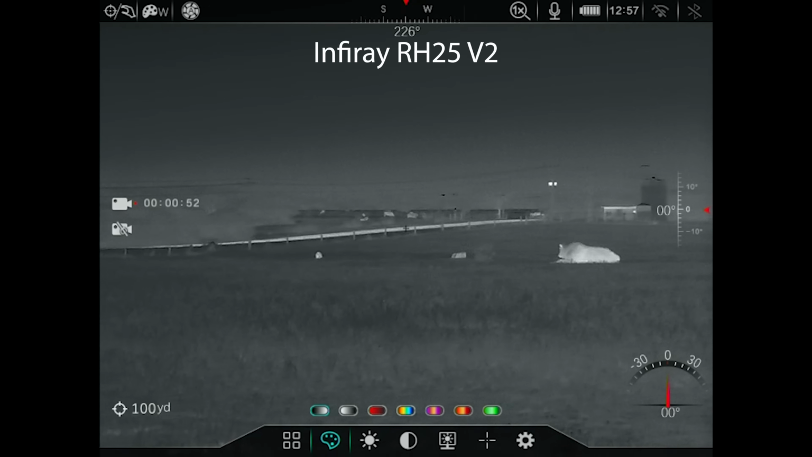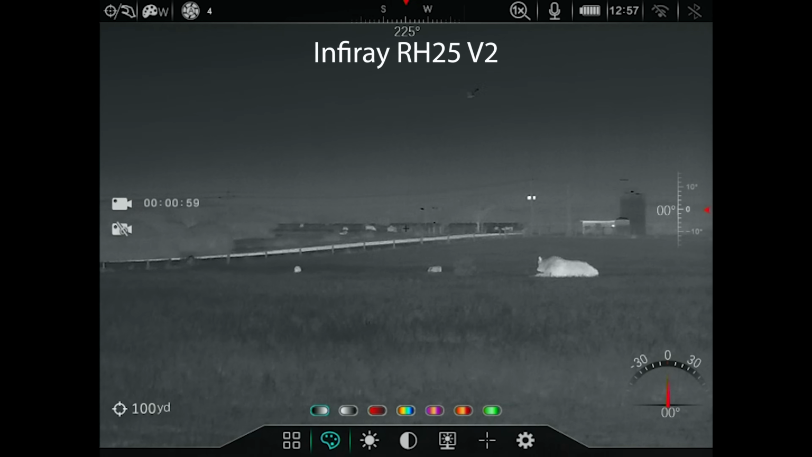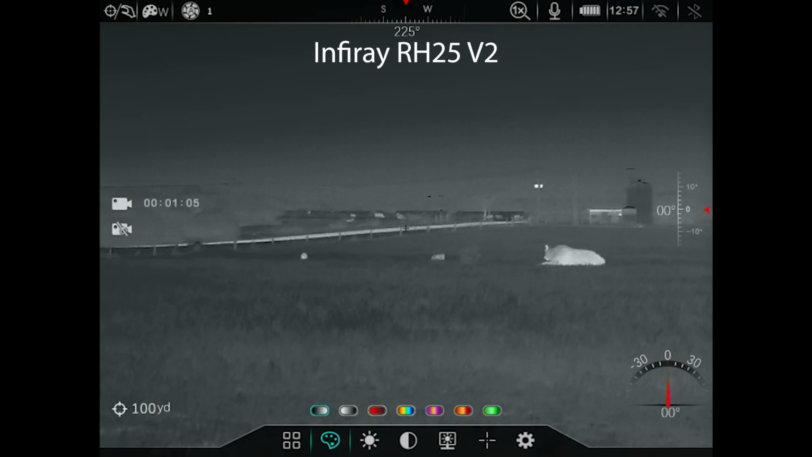I'm kind of a white hot or black hot guy. Sometimes that target mode where the hottest thing glows gives you some nice contrast, especially when using it as a clip-on optic. But again, just trying to show you what I can in as much detail as possible in this comparison video.